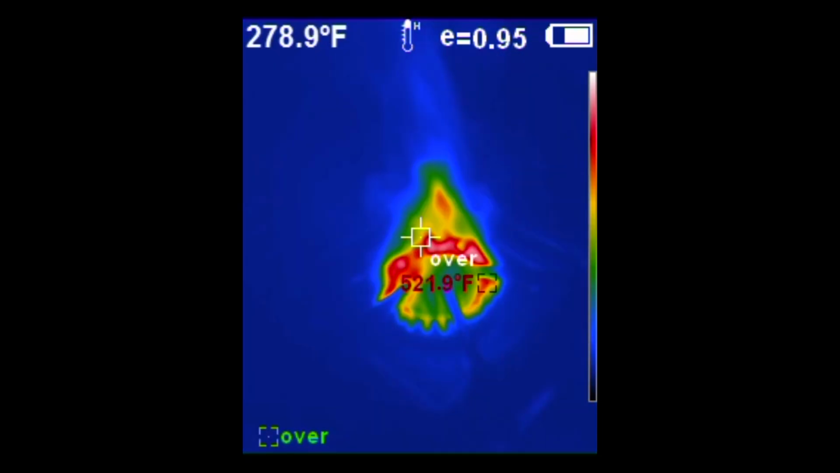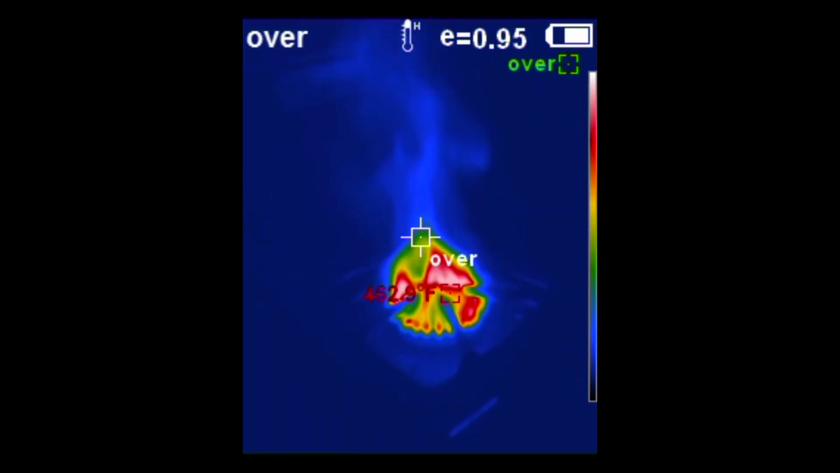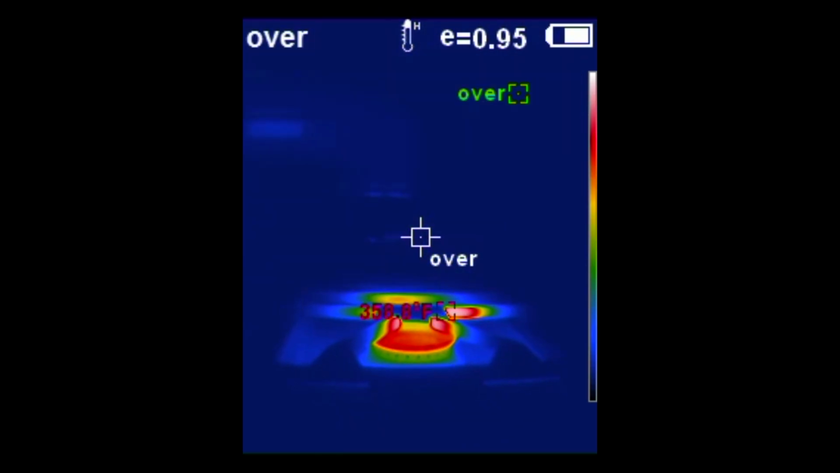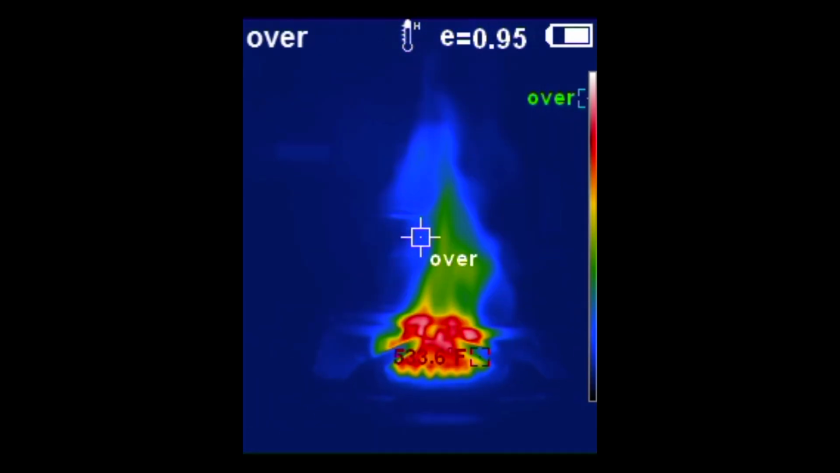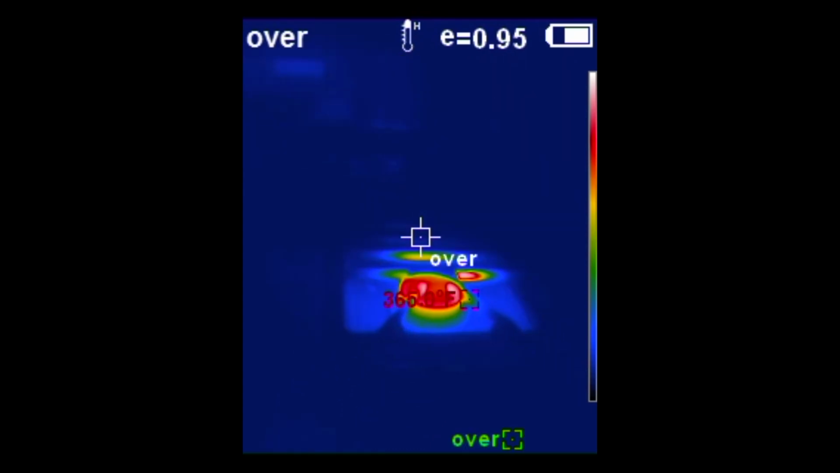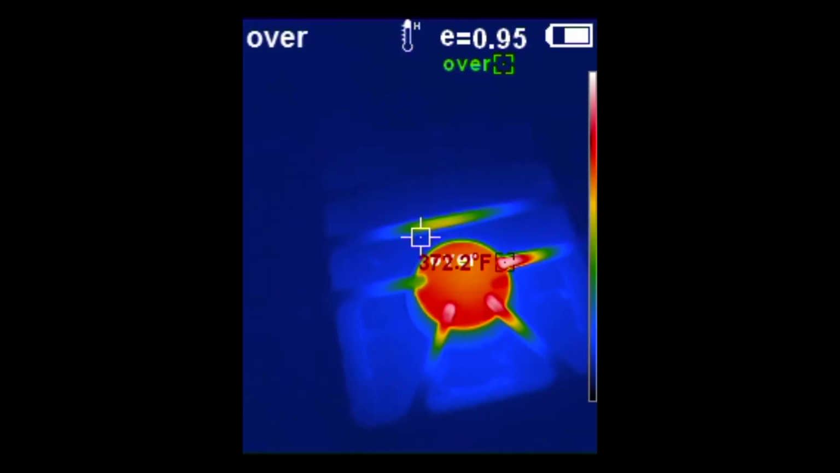I got one last shot to show you guys before I end this one. This is disregarding the warnings and filming the burner on my stove so you can see the heat column and the smoke going up there. And this is, I think, in the low sensitivity mode. That's why it's saying over. I'm going to do it again, this time in the high mode. So you can see the temperature there is like 500 degrees. But you can see the heat coming off the gas. Even though it only ran for a few seconds, that burner is still hot as fire anyway.